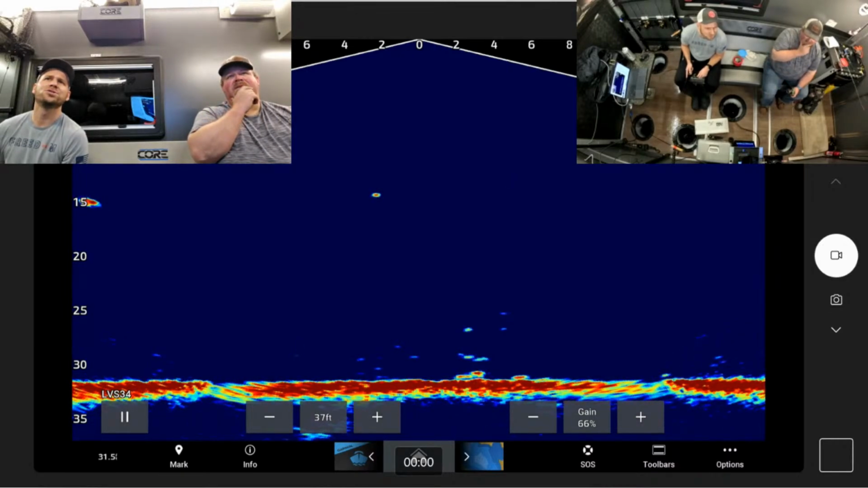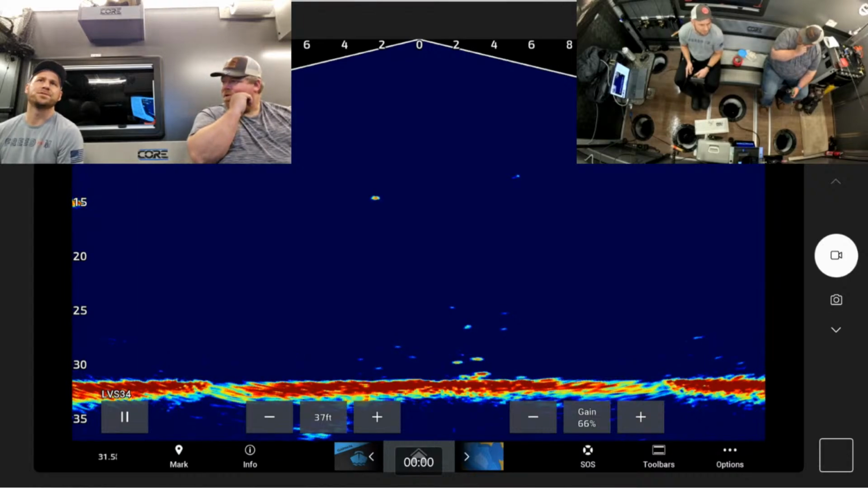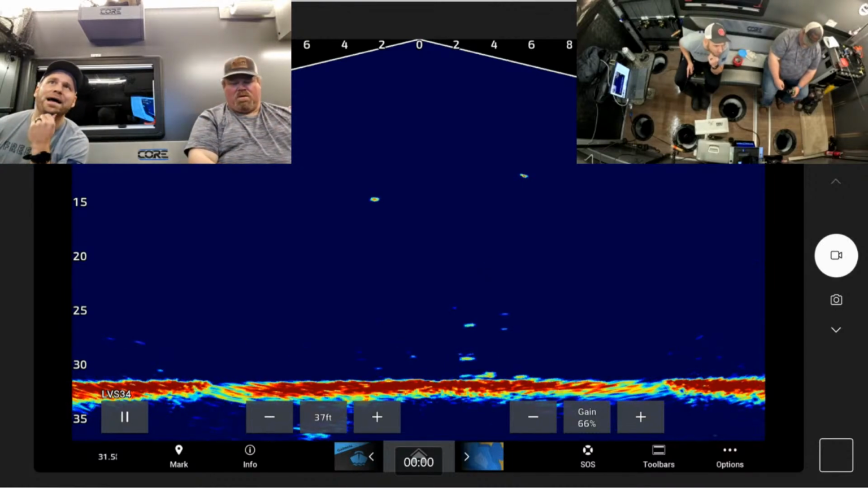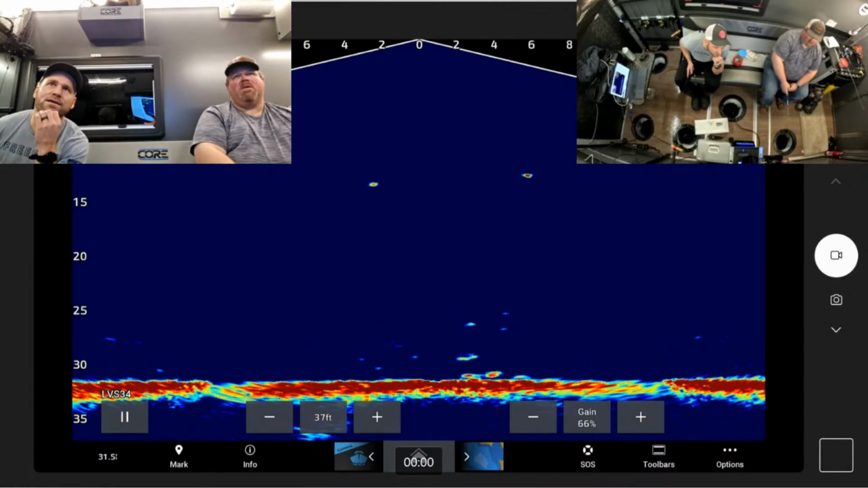I thought that was a 54. No, the last number is the map. So the 53, the 5 is the 5-inch screen. The 3 is the US maps it'll have. And then CV is clear. Yes, flasher style. So it stops reading bottom or the jig.